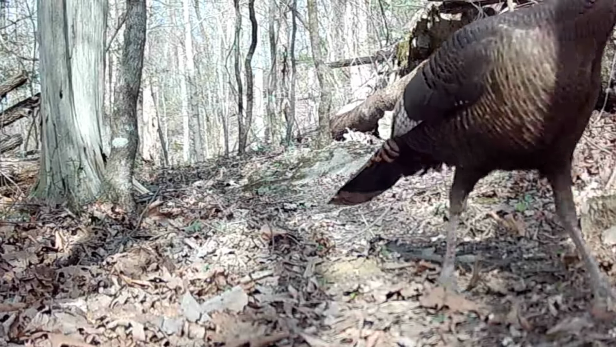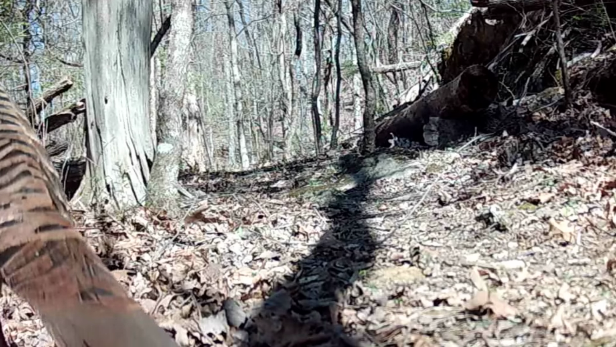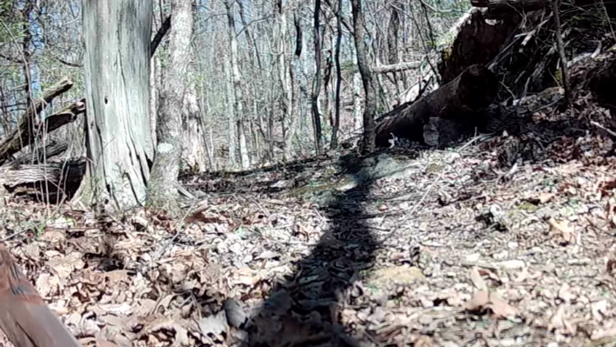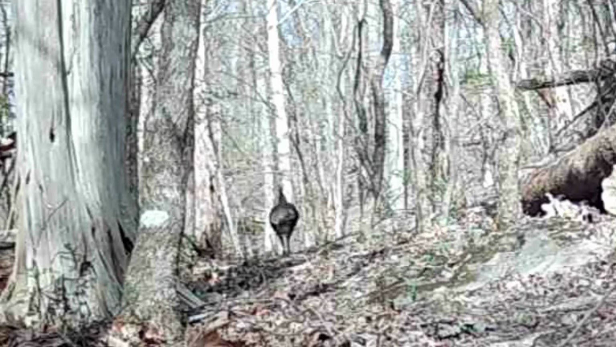And the turkey, they're really doing their thing on the ridge, coming and going everywhere. The hens are getting ready to make their nest. They're just starting to break up amongst themselves, but they're running everywhere.